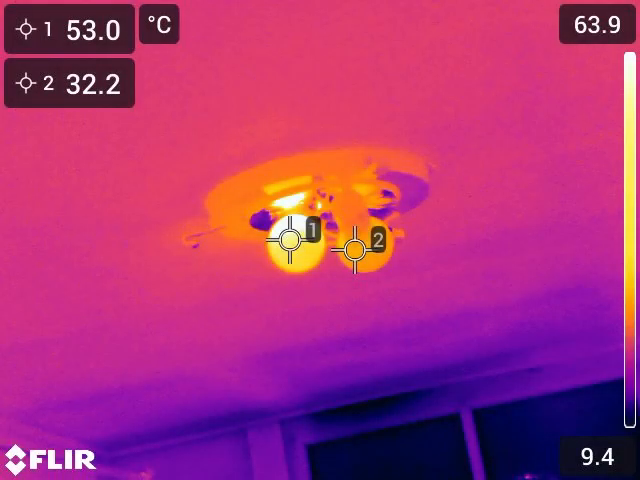Finally, we can see the same light fixture when one bulb was an LED and one was an incandescent. The warmer bulb is on the left and is over 20 degrees warmer than the LED bulb.